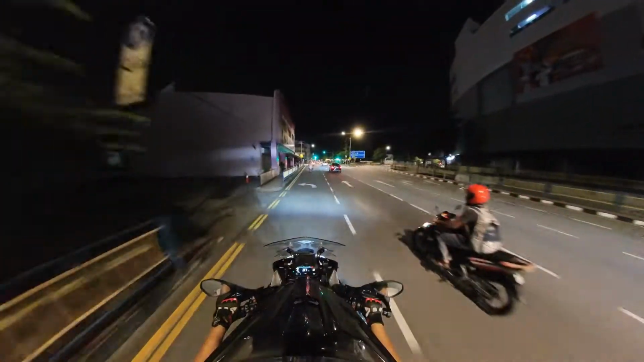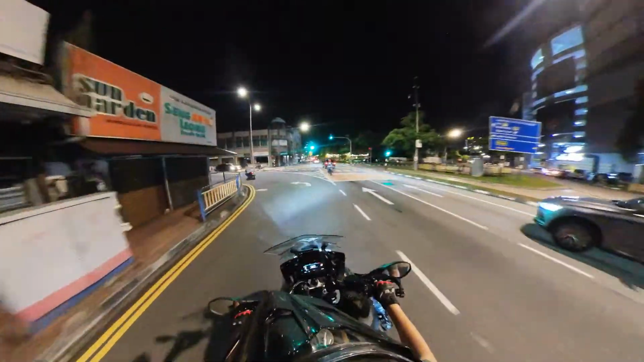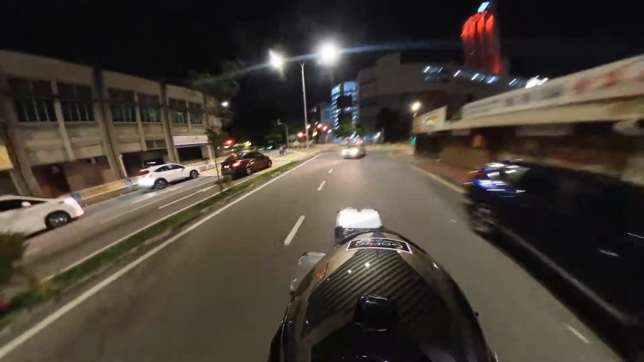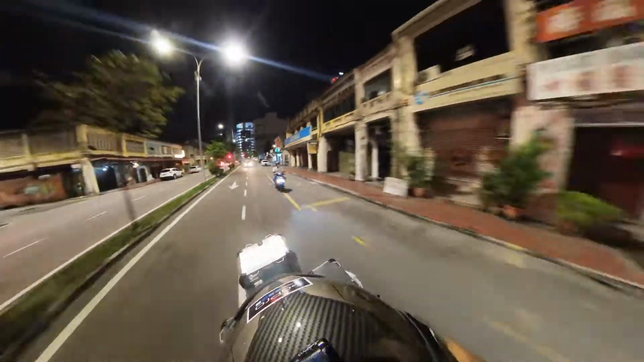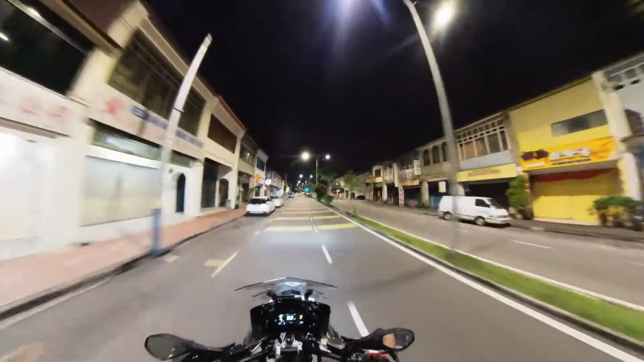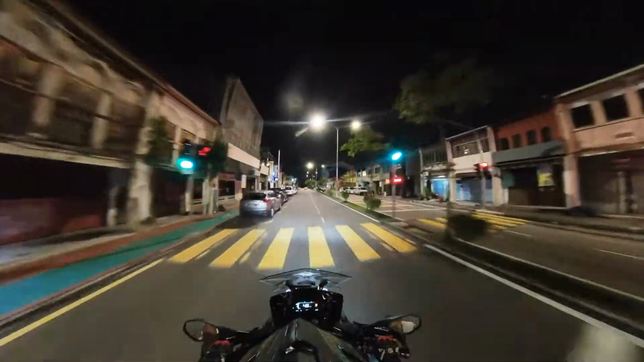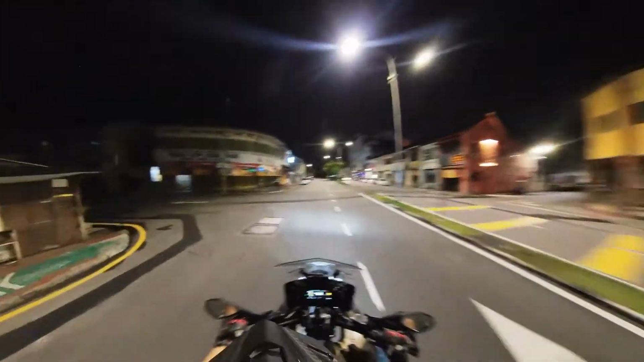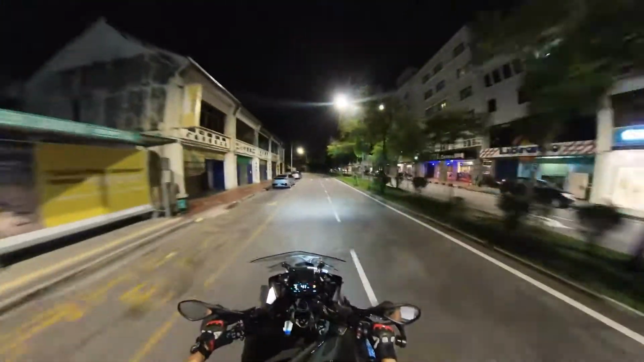And by the way, this is just prior to the announcement of the MCO 3.0 lockdown. So we anticipated it coming, and I just took this opportunity to do a ride, because once the MCO takes effect, you cannot cross districts, let alone state. Anyway, enough of MCO. So making my way around the city.